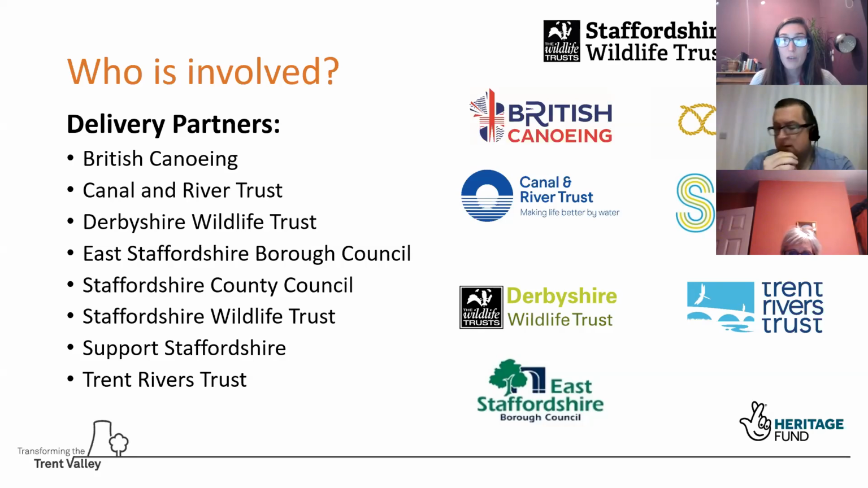So the staff team for the Transforming the Trent Valley is made up of 6 staff members from Staffordshire Wildlife Trust. I'm employed by Support Staffordshire, which is an organisation which helps voluntary and community groups, and we have a staff member from Derbyshire Wildlife Trust as well. So it really is a partnership team, it's a partnership scheme, lots of people coming together to work together there.